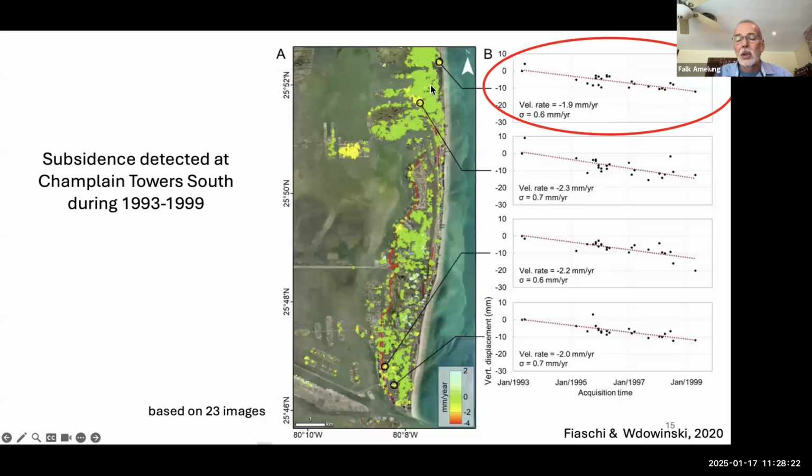There is not much subsidence going on, except up here where the Champlain Towers South is. That's really striking, surprising. This was done before the collapse. He had no idea that the Champlain Towers South were going to collapse, and there was some subsidence detected in the 90s.